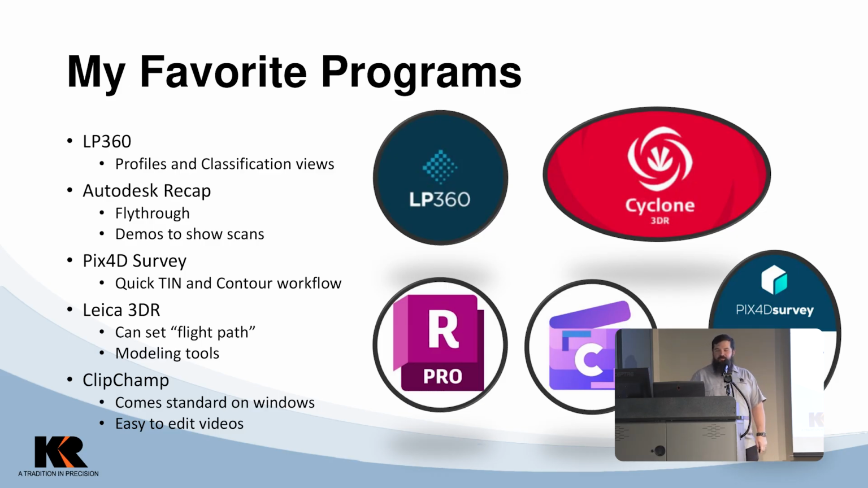And then Clipchamp, it's on most Windows computers. It's free. It's easy to use. You can use it to edit videos. I even was able to figure out how to put a KR logo on one of my drone videos and keep it there with some cool fading in and out. It was really easy to use. That's kind of what wins me over on stuff.